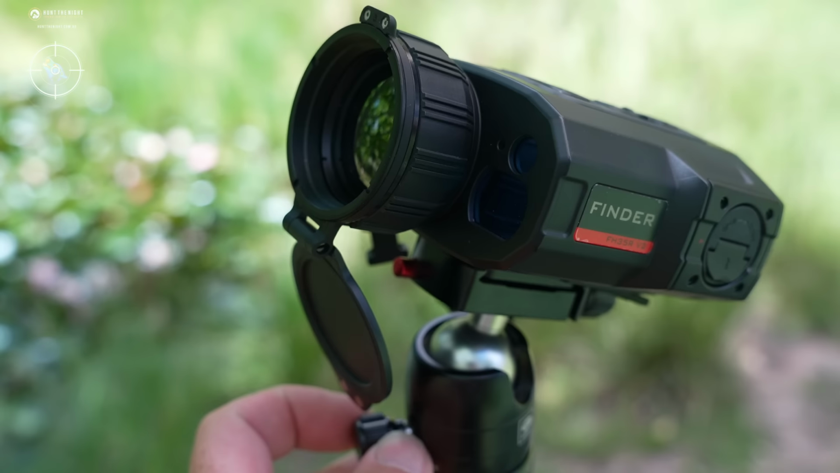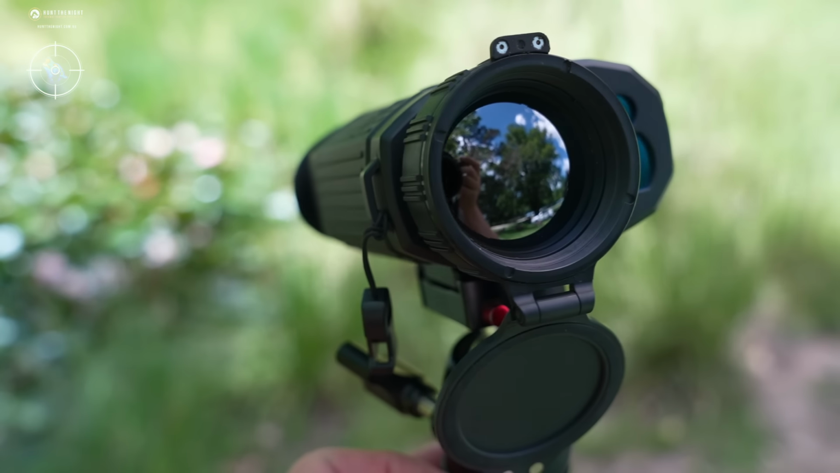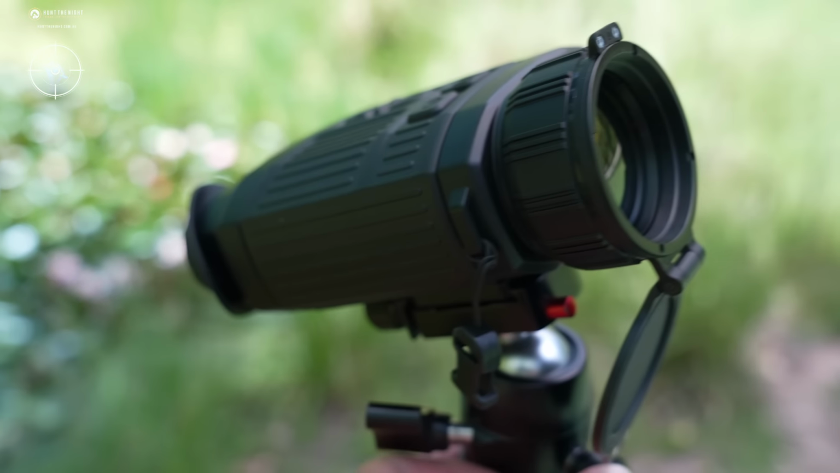Ergonomics outside of that are the same as the V1, and I will note that it is a relatively small device considering it has a laser rangefinder.